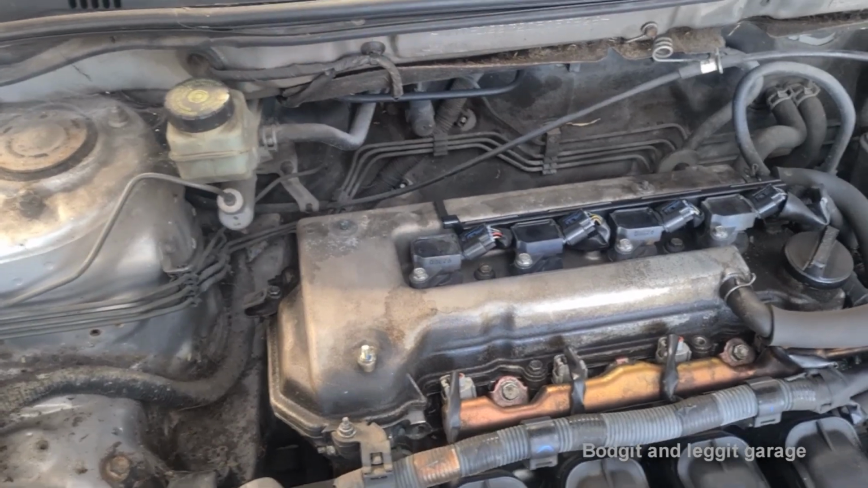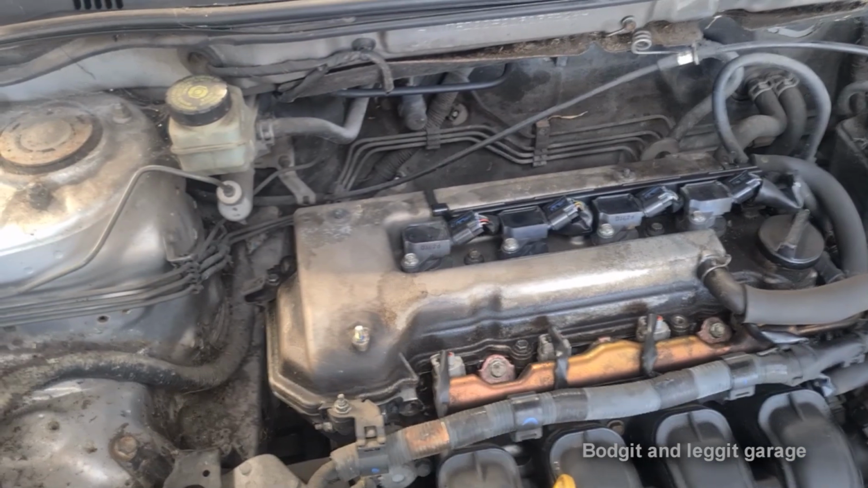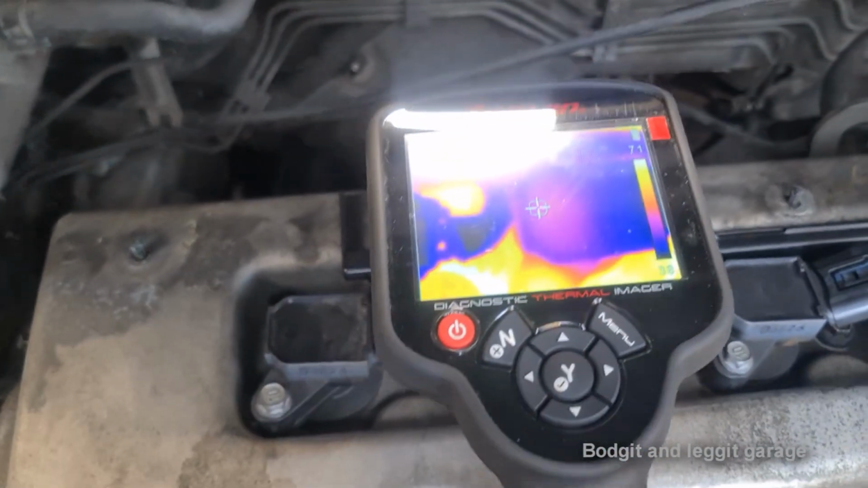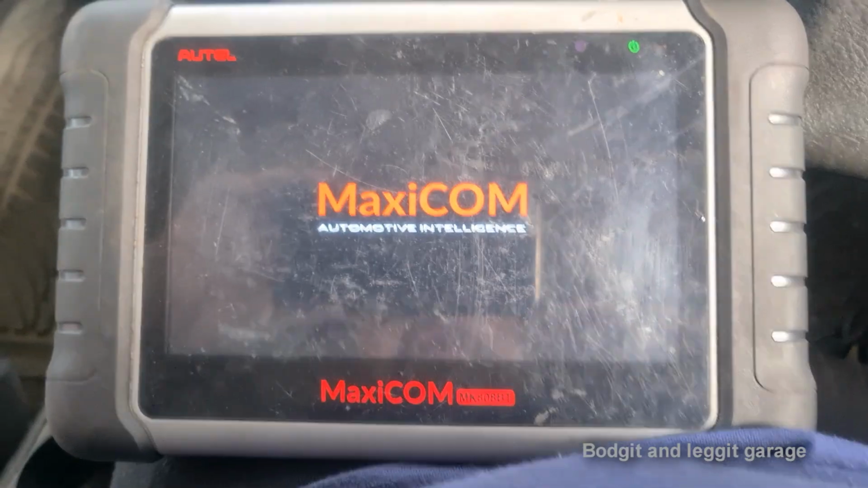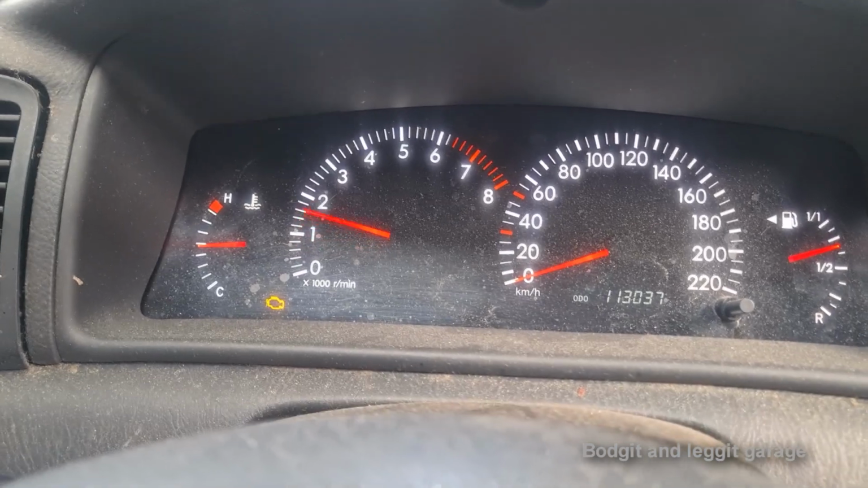But just for shits and giggles, I will plug the computer in to see if it does come up and what it comes up with. I'm saying, off the thermal imager, number 2 is at fault. So that's what I'm saying. Just turn the old ignition on. You can see the engine light is on, but it's ticking over lovely.